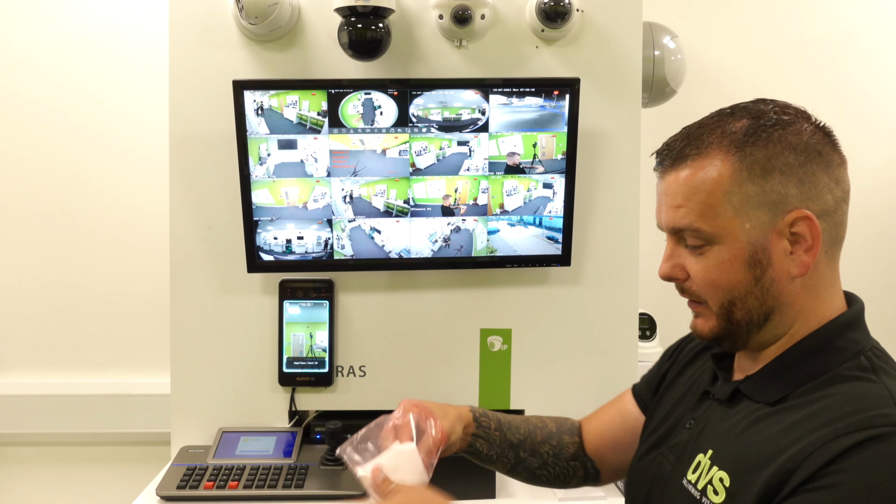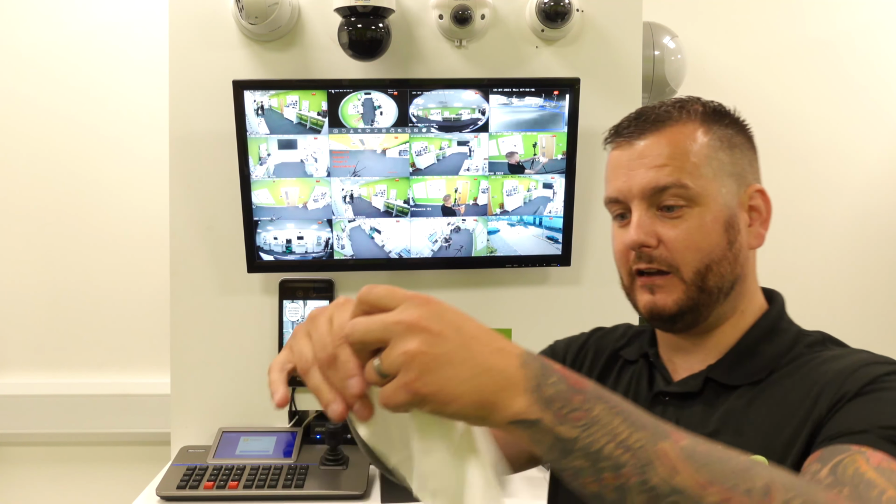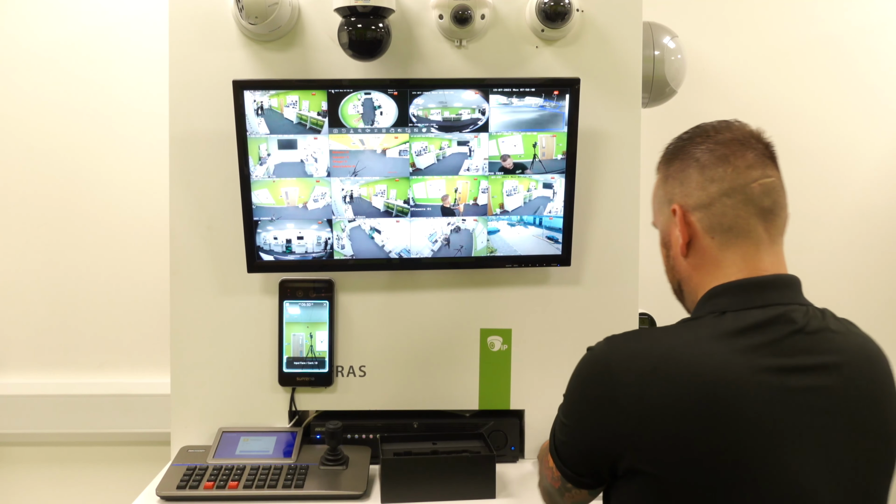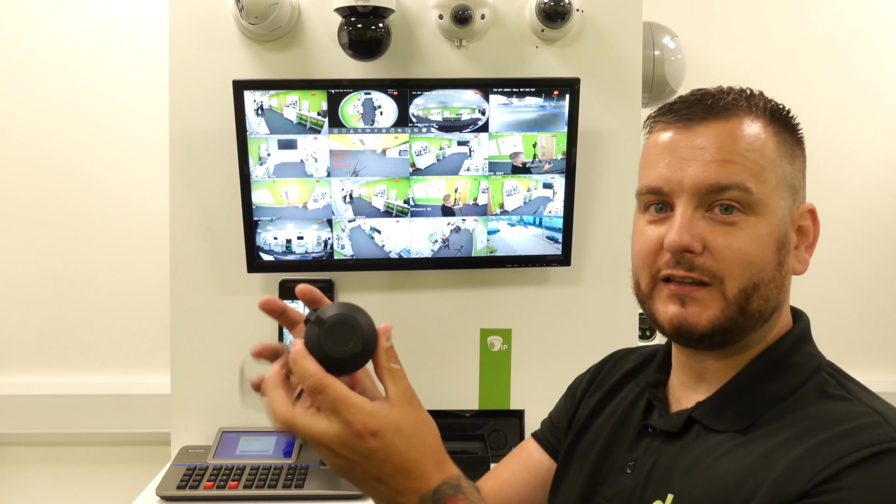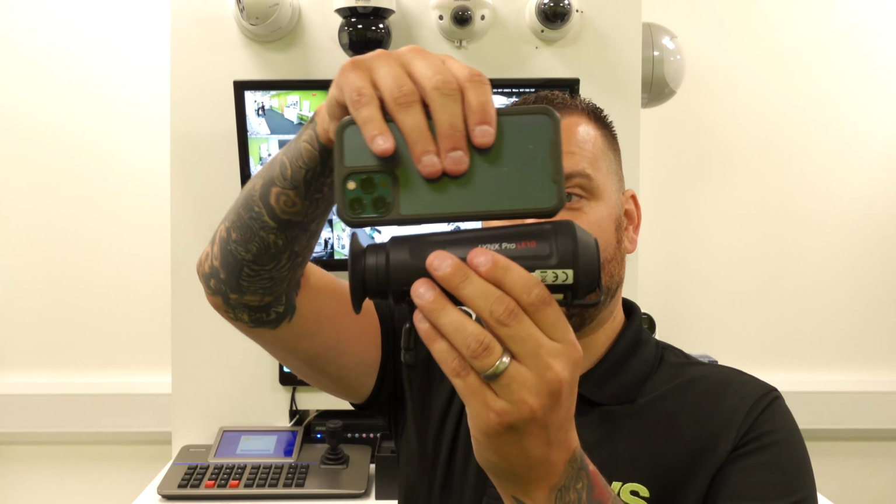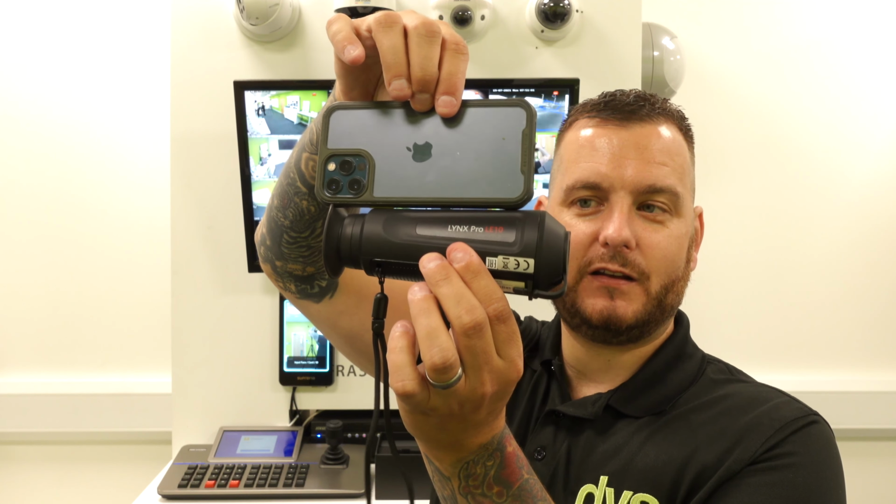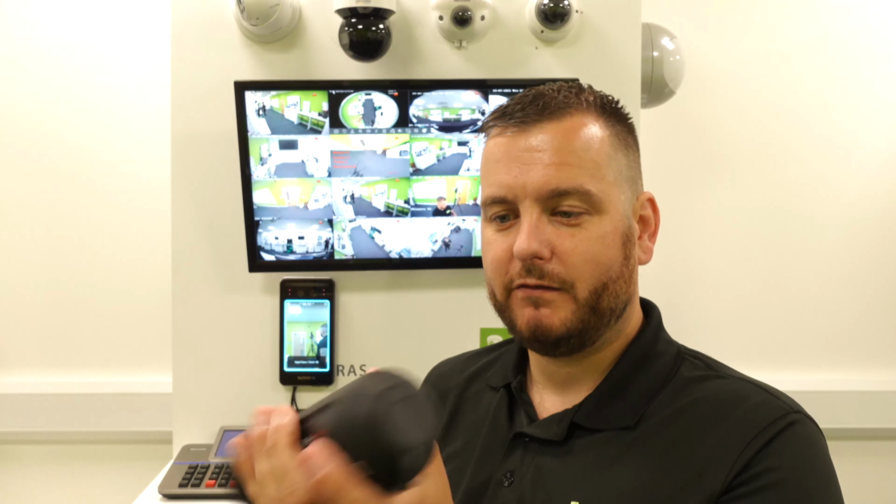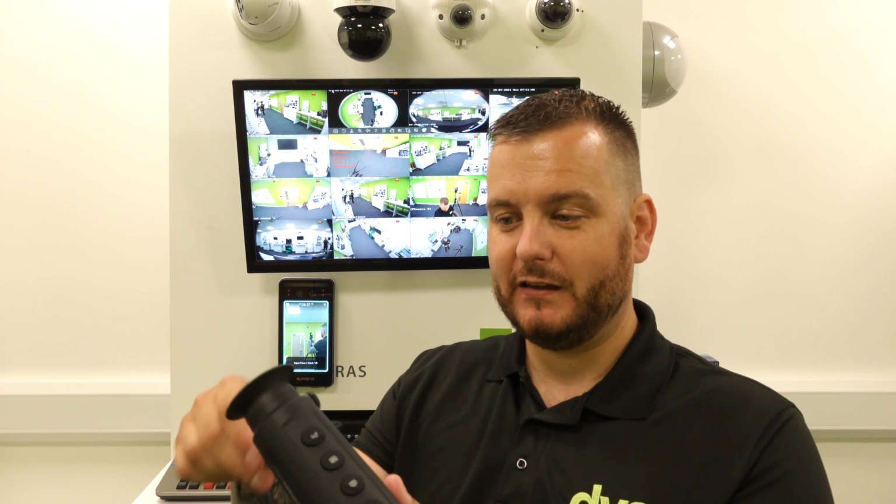In this little bag here you get a nice little cleaning cloth. Important to keep the product clean. Now, the unit itself, very small. So if I compare this to an iPhone 12 Pro, you can see as a size comparison, it's very, very small. Very light, not even around half a kilogram, it's that light.